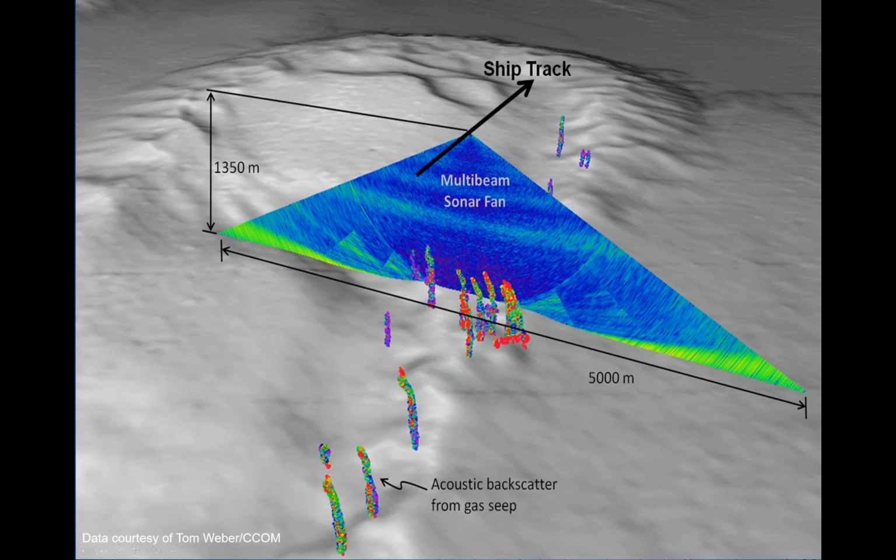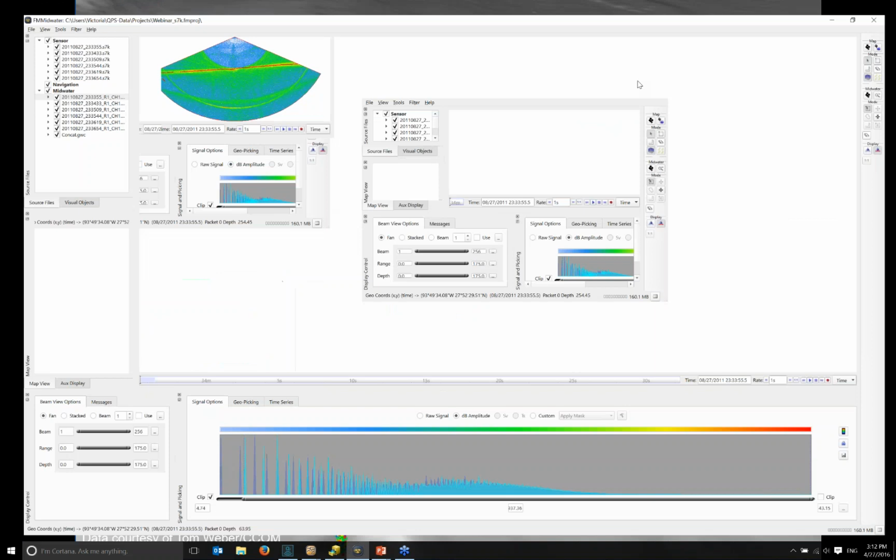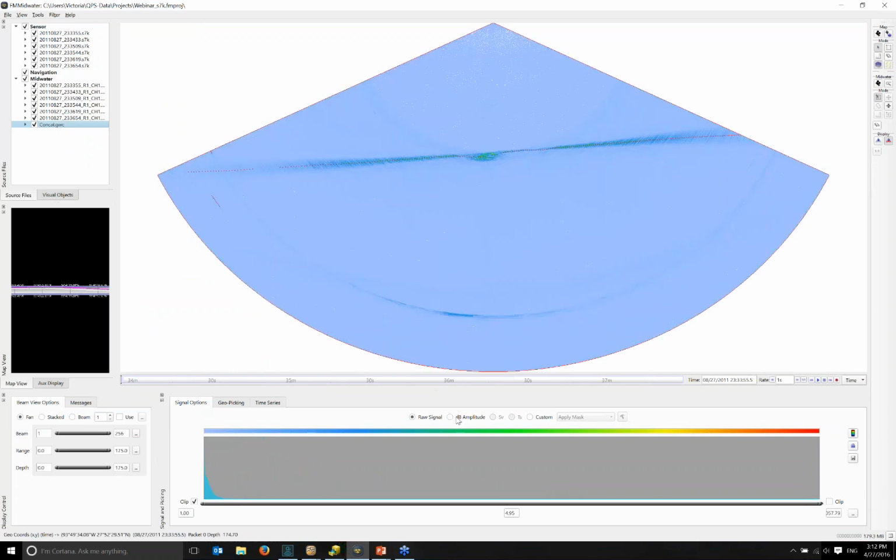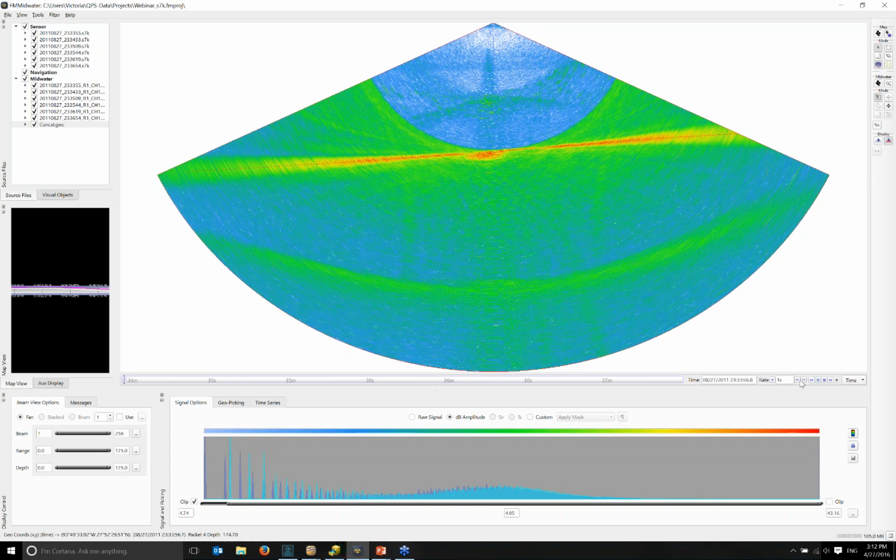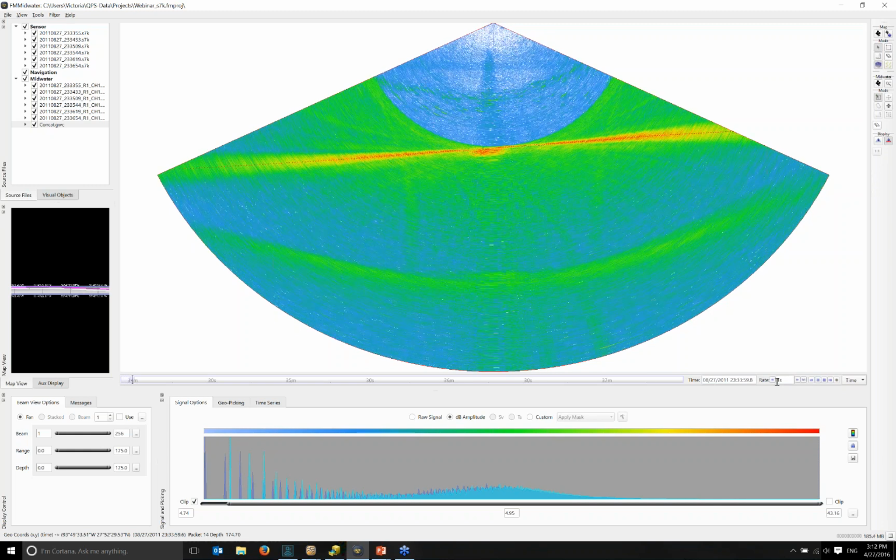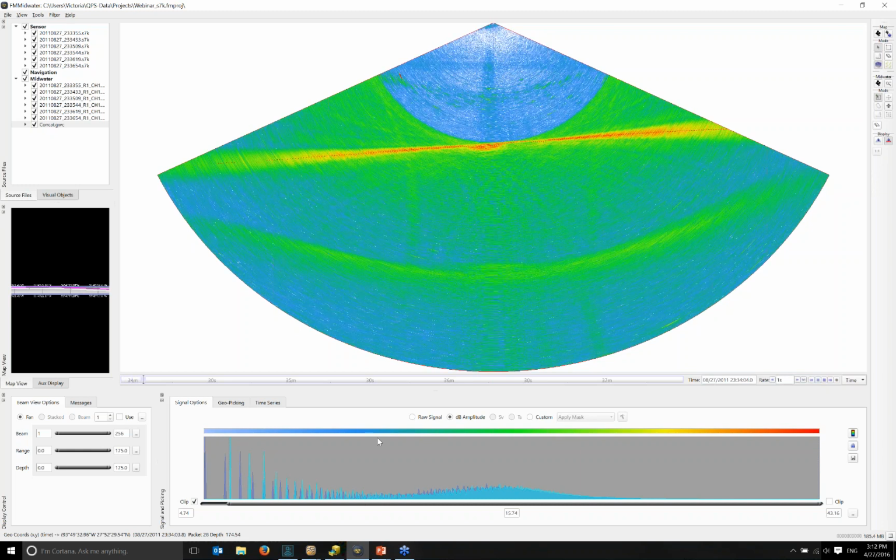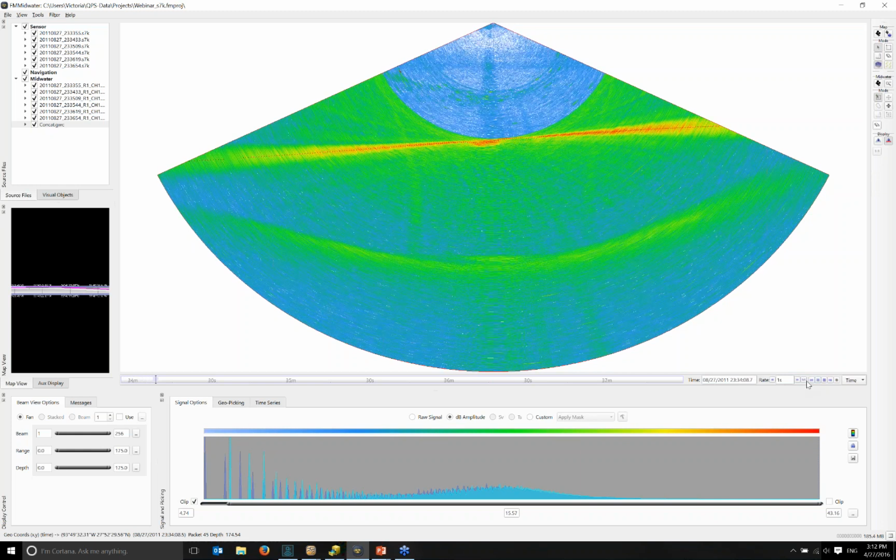And I'll show you guys a little bit of midwater. Once you bring in your raw data and you convert it to a GWC, you can look at it in a few different ways. You can apply masks, and you can also just look at it over time. So the time bar that's in Fledermaus is very familiar, and it's exactly the same in FMMidwater. You can look at your data in a stacked view, in a beam view, and then you can export it.